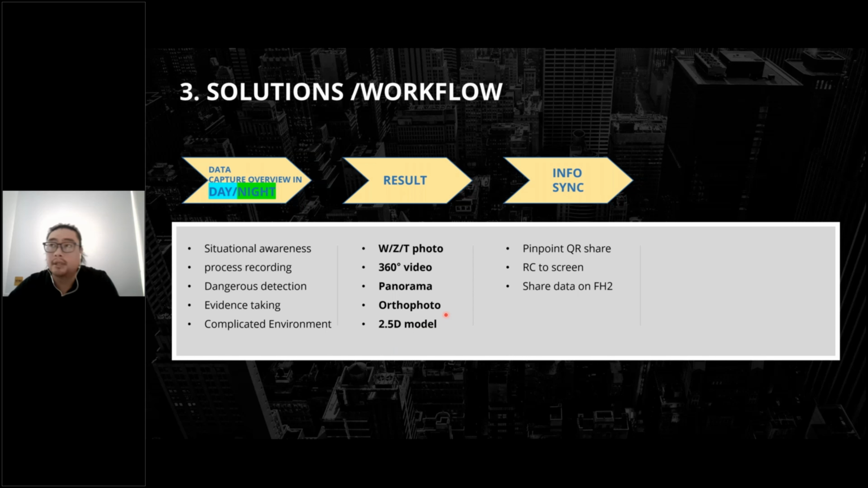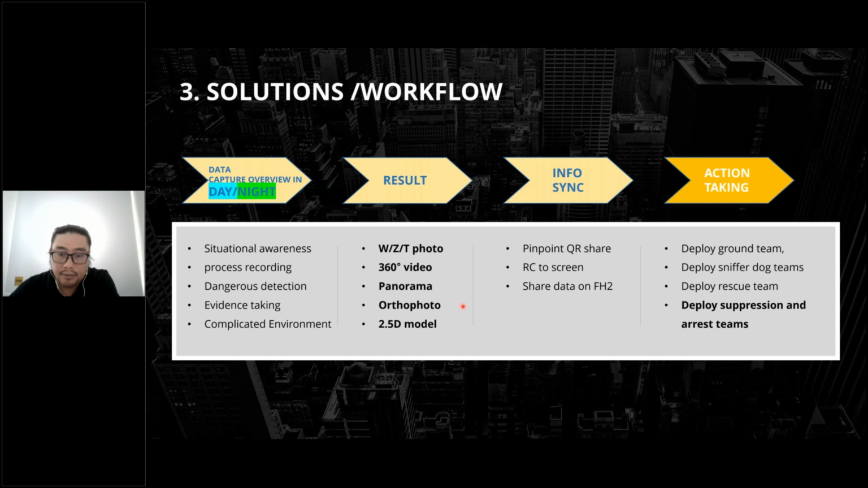We use the landing team with a phone to take the pinpoint with a QR code, shared with the platform and directly in FlightHub 2 with action tracking. We deploy the pro team, the sniffer dog team, the rescue team, and the suppression and arrest team. So we compile everything with the others.